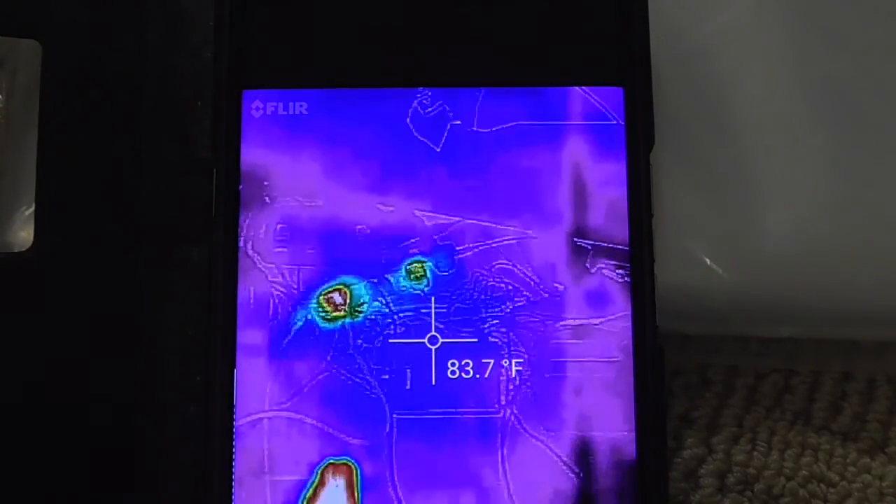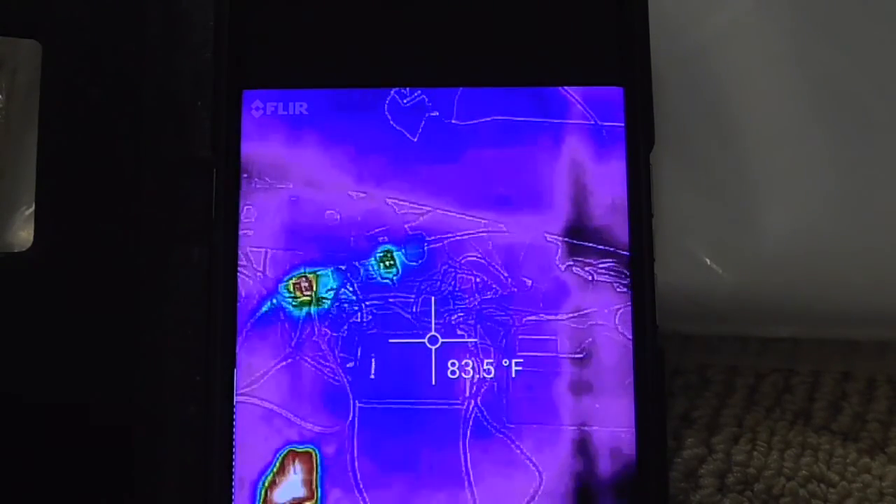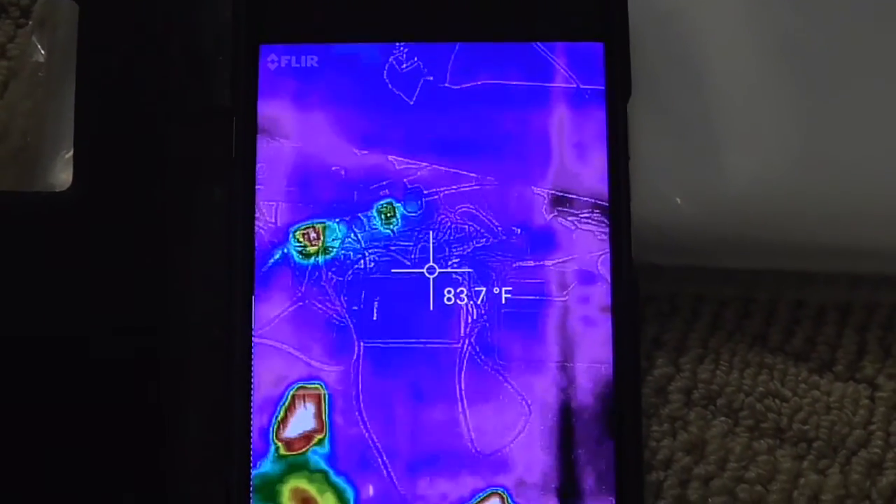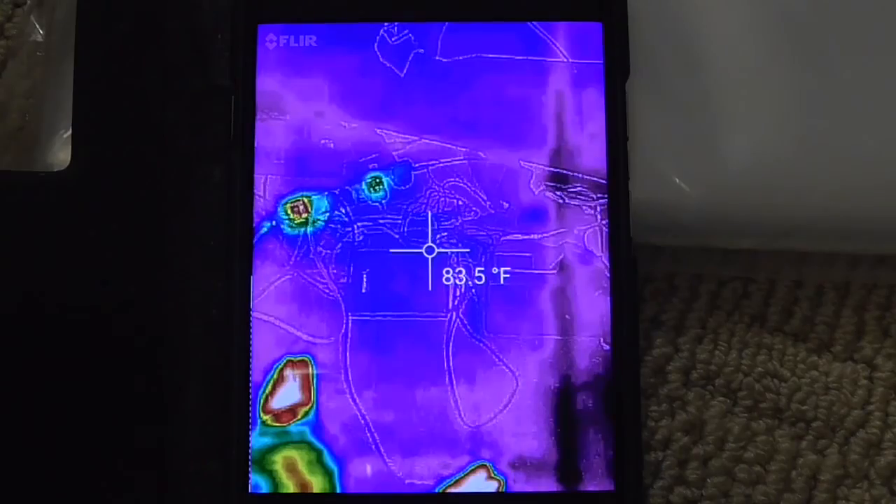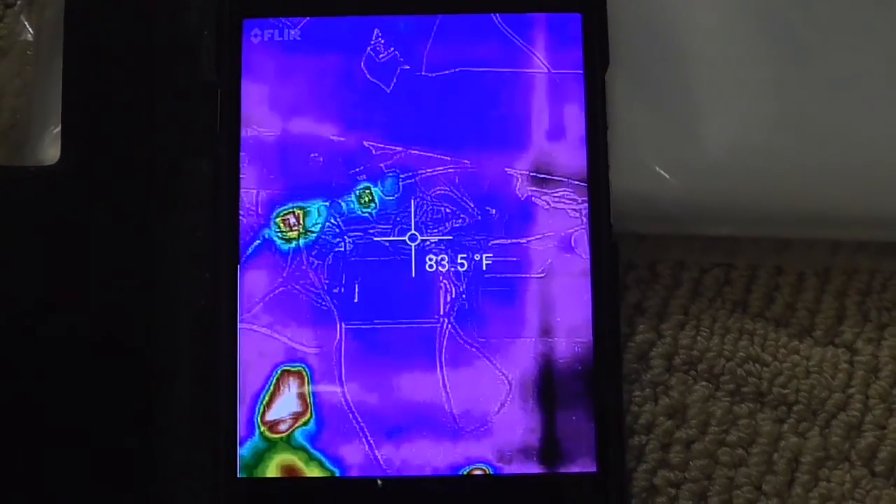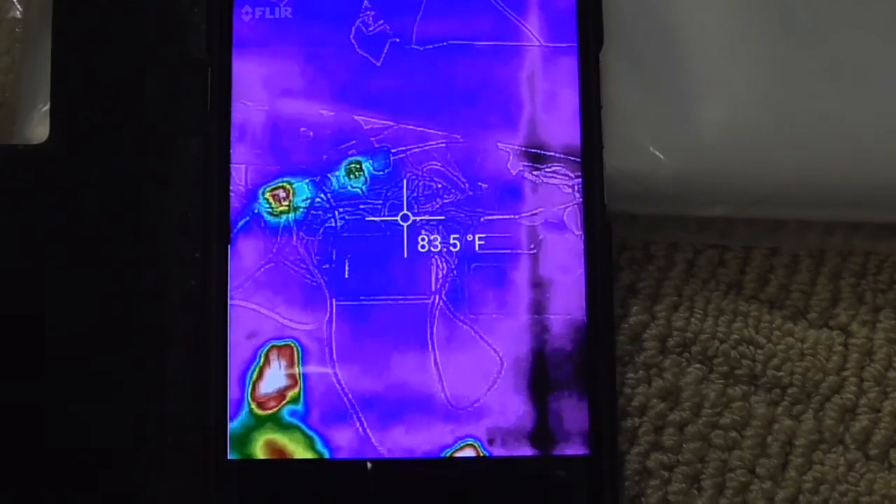Back to the contrast mode, where we are looking at a power strip with 3 AC adapters plugged in. And you can see the heat coming off of my feet. The picture is not impressive at all compared to what a real good FLIR system would look like.